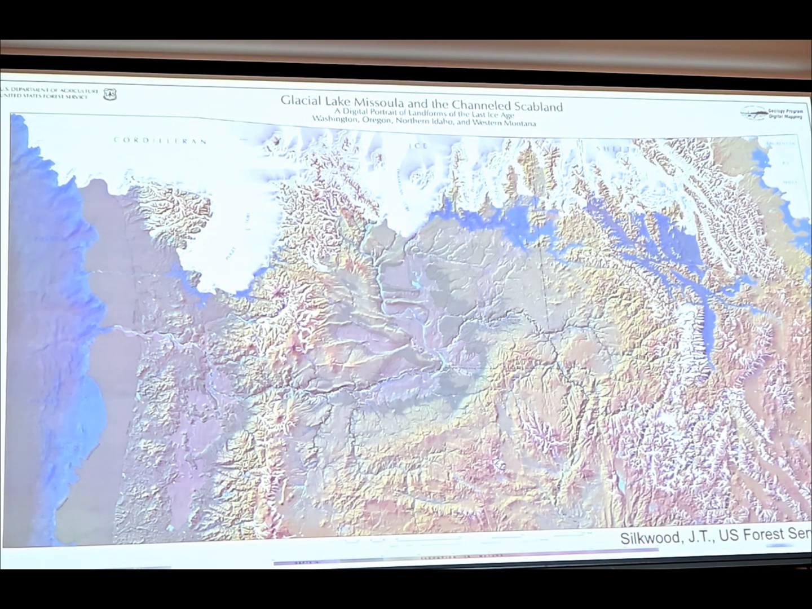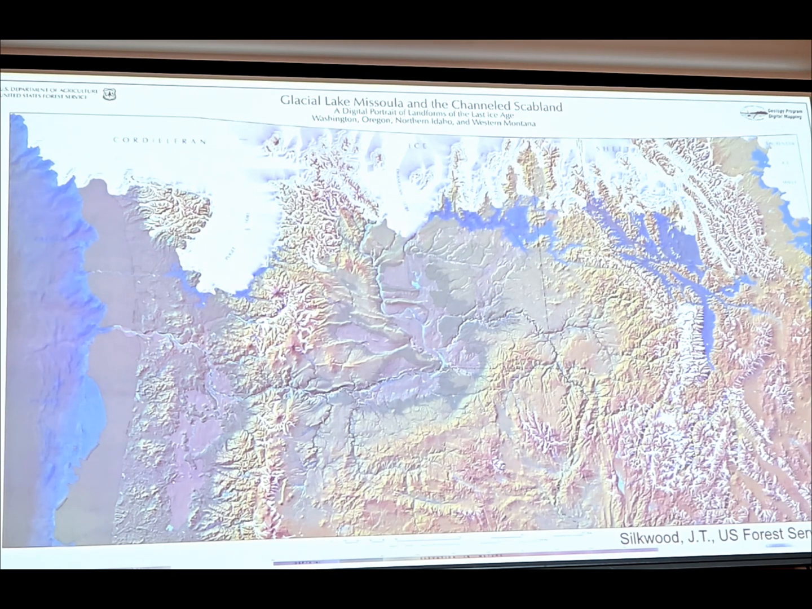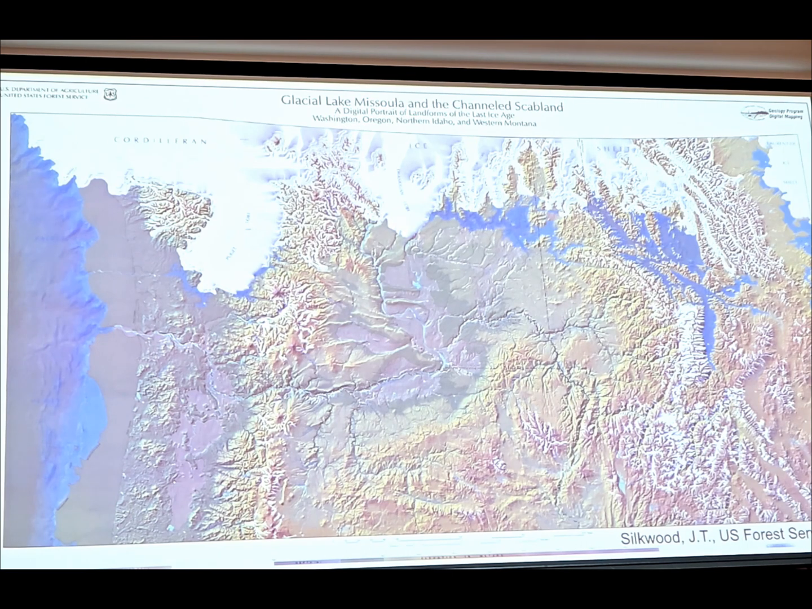So this is a map from, I believe, the late 90s. Yeah, late 90s from the U.S. Forest Service. And it's kind of hard to see. This is kind of a faded out version of it, but it did a really good job of mapping the paths of the Missoula floods and the channeled scablands. So the Ice Age floods, also known as the Missoula floods, were cataclysmic glacial outburst floods that flowed across the Pacific Northwest during the last Ice Age.